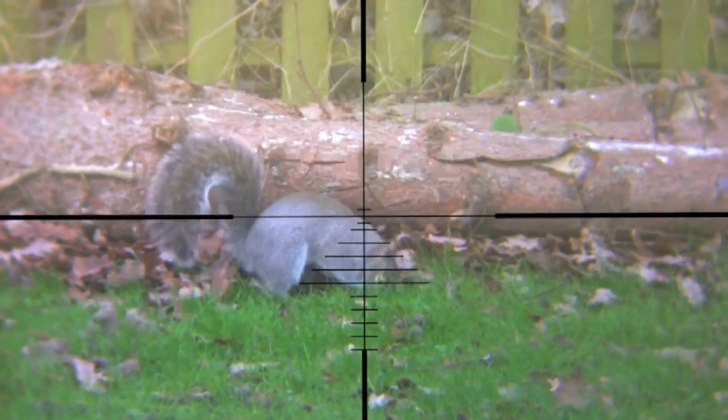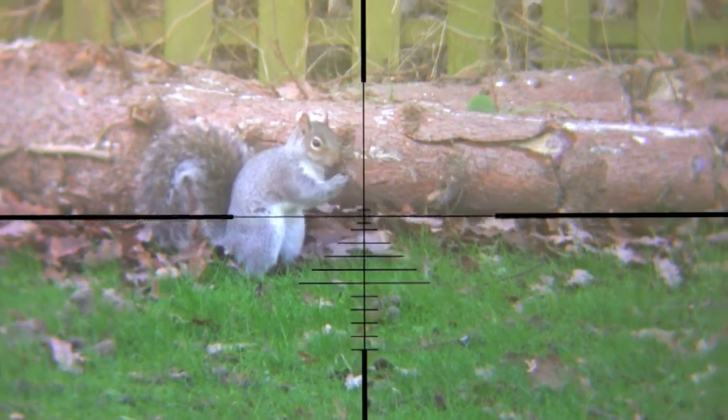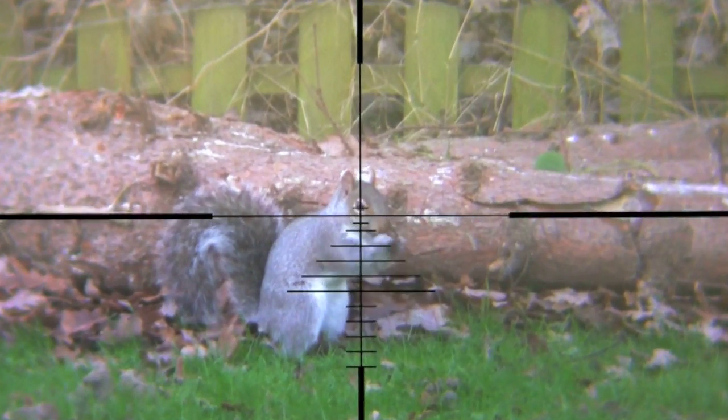Increasing interest in air guns in America is changing local laws. The Texas Parks and Wildlife Commission is to allow squirrel hunters to use air rifles to bag their bushy-tailed game.